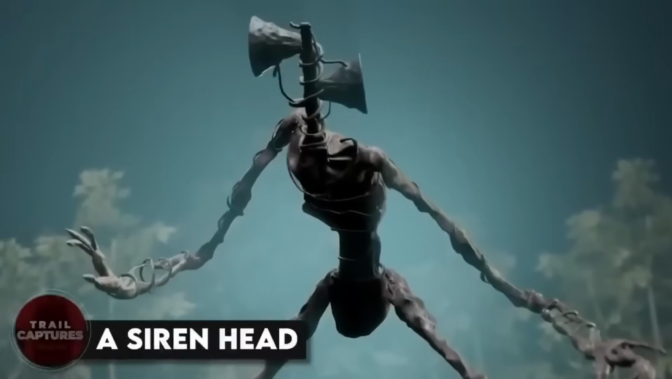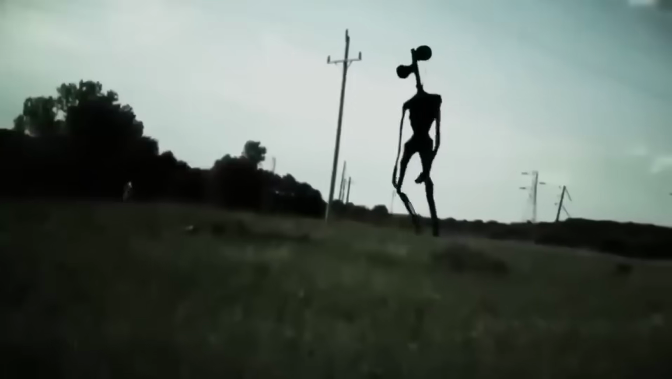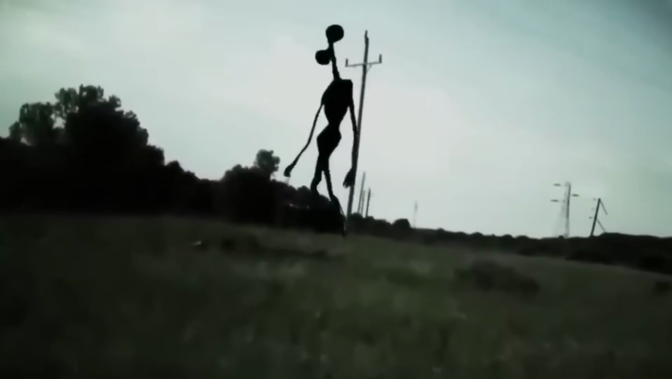A siren head. A man in Amsterdam was recording the pretty after sunset sky when he ended up getting one terrifying creature on the camera, a siren head. Yes, you heard it right. This massively huge siren head was seen.